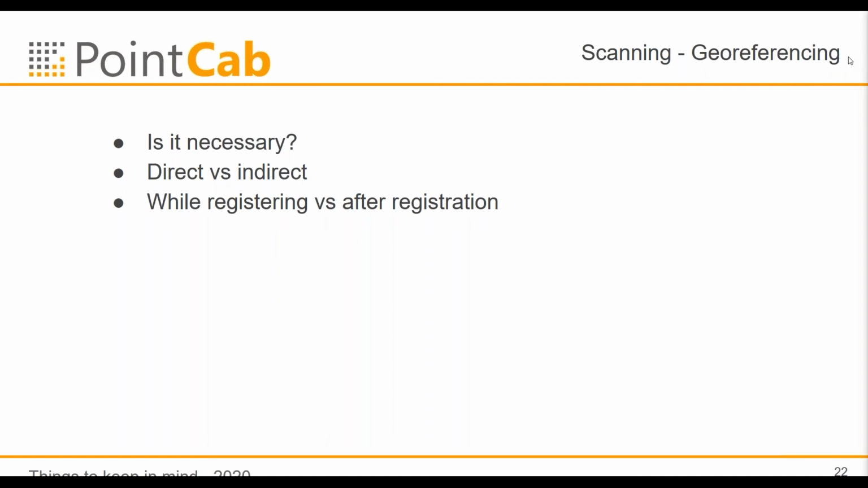A word of warning here. There might be software out there where you do the georeferencing in the registration process, but the scanning software itself will do the georeferencing afterwards and not directly in the registration itself. So it might seem like you are doing it in the registration, but the truth is you are just using the Helmert transformation afterwards and you don't see it.